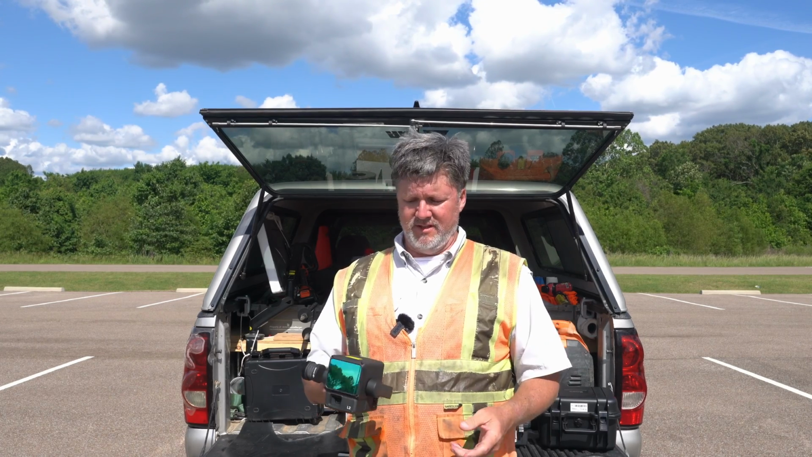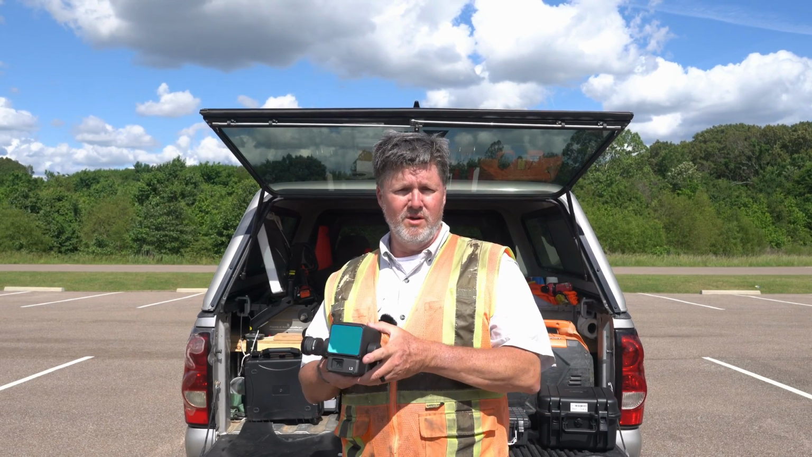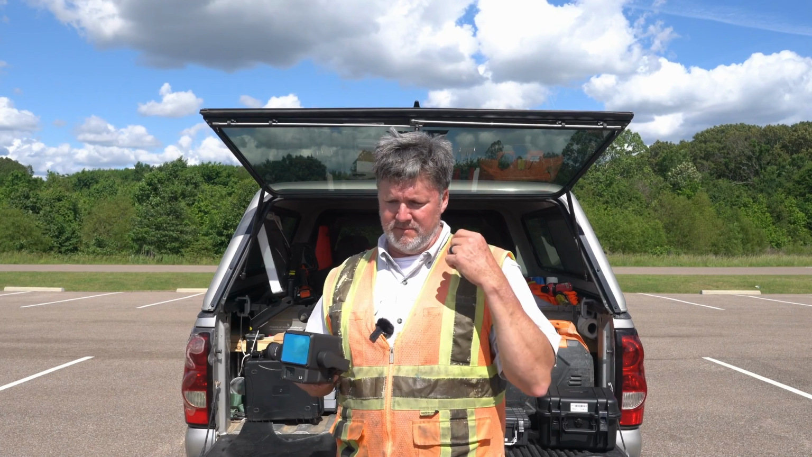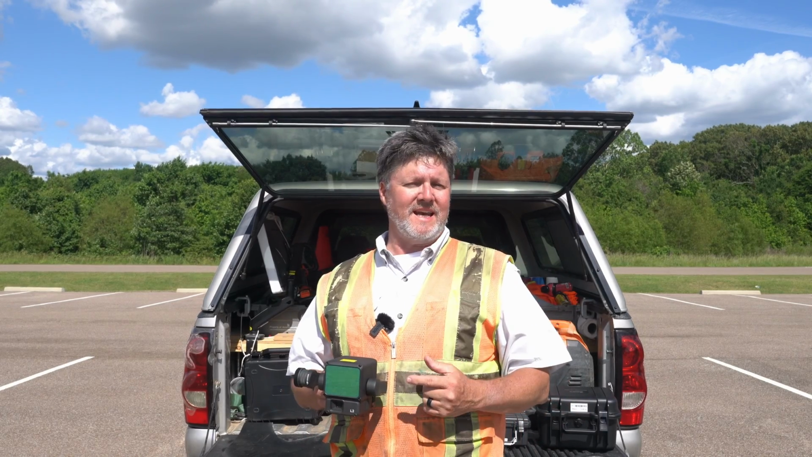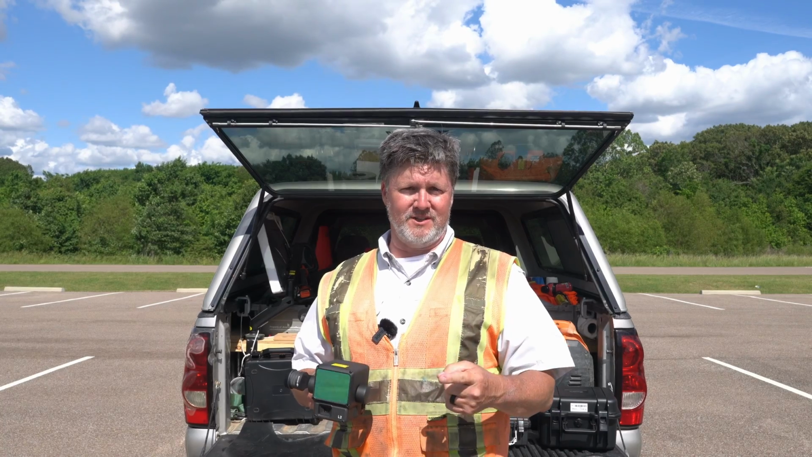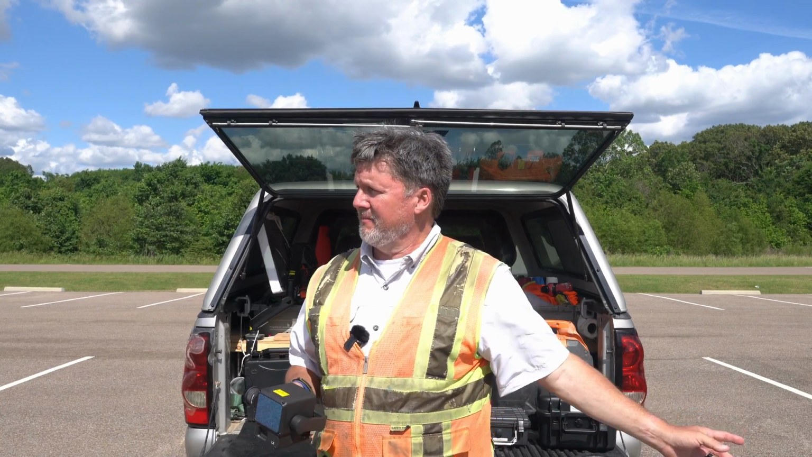I don't care if it's the L2 all the way up to the high-end units. You're going to have points in the point cloud that you don't need. So again, what we're looking at is the quality of the classified point cloud, the end result, and the repeatability of that. So we're gonna fly this thing multiple times.